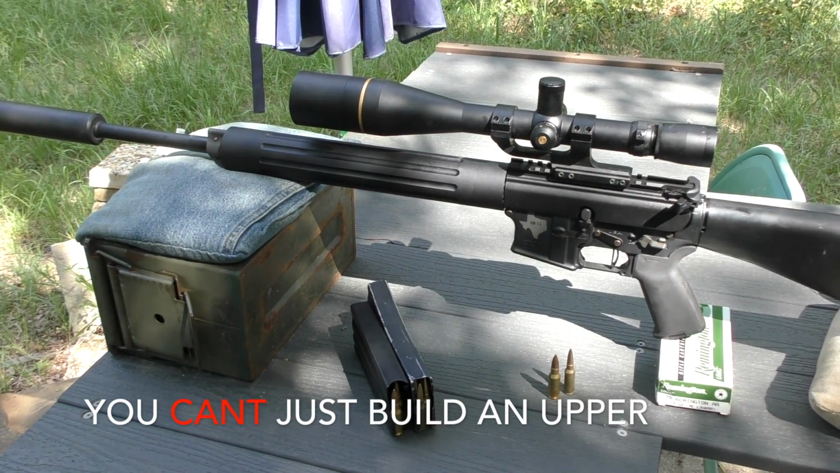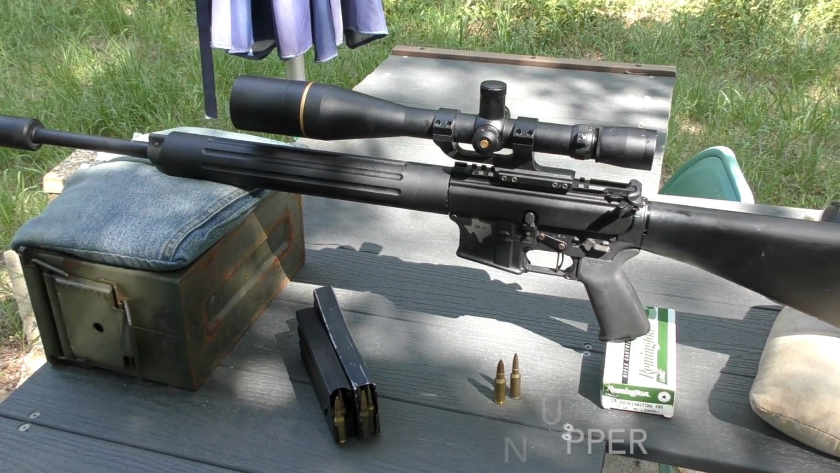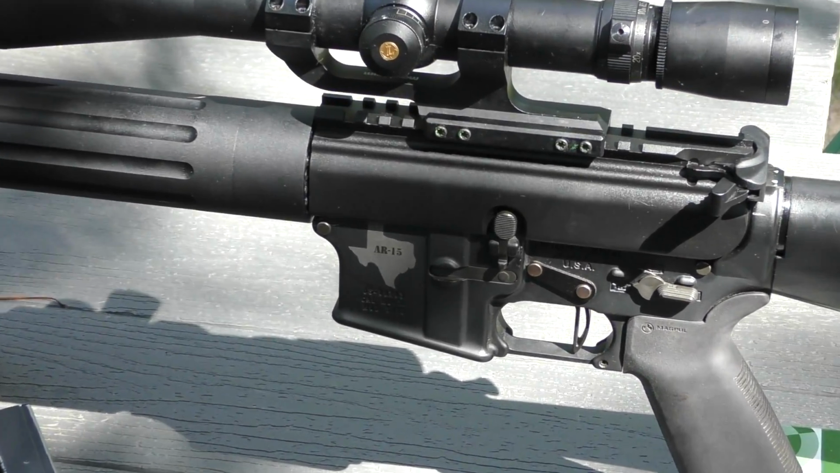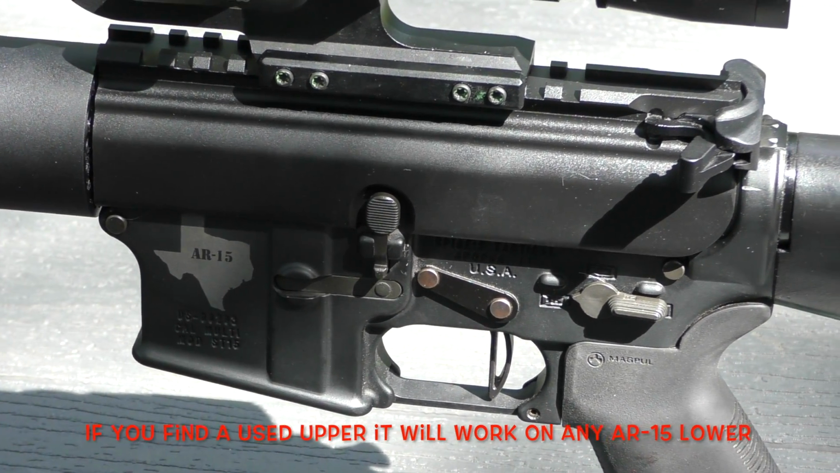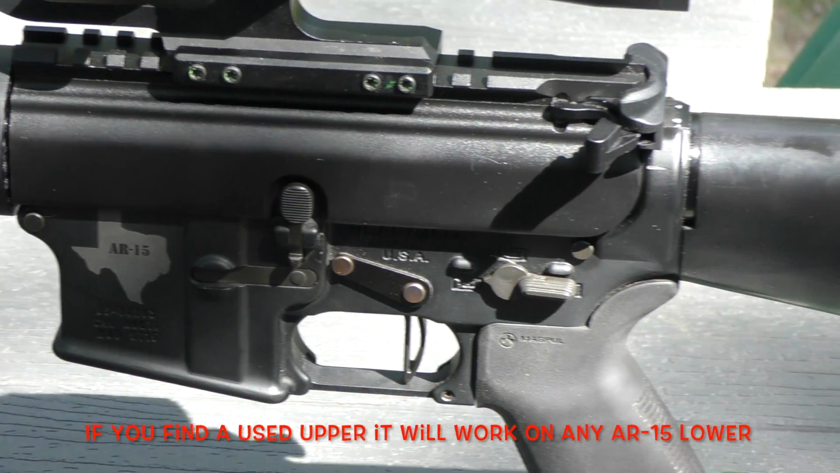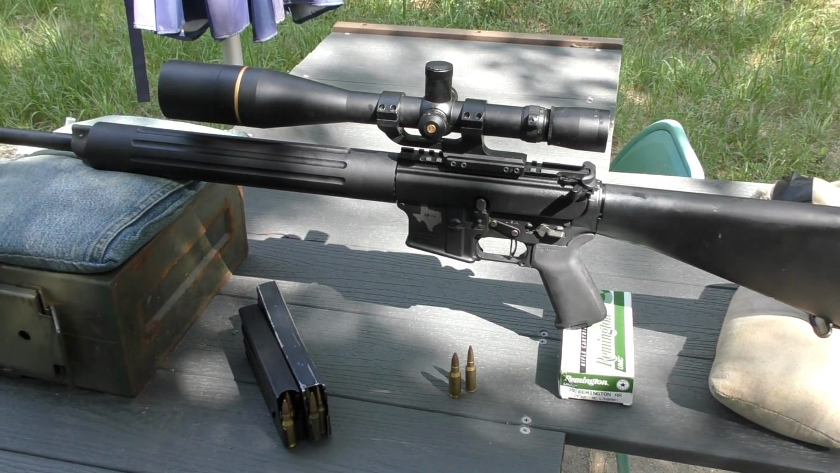Therefore, the barrel nut and handguard are unique to the larger barrel extension hole in the upper receiver, which is formatted for an AR-15 lower, meaning the pins are an AR-15 size, as is the bolt carrier and the charging handle. So it's a hybrid. It's a little bit AR-15, a little bit AR-10.